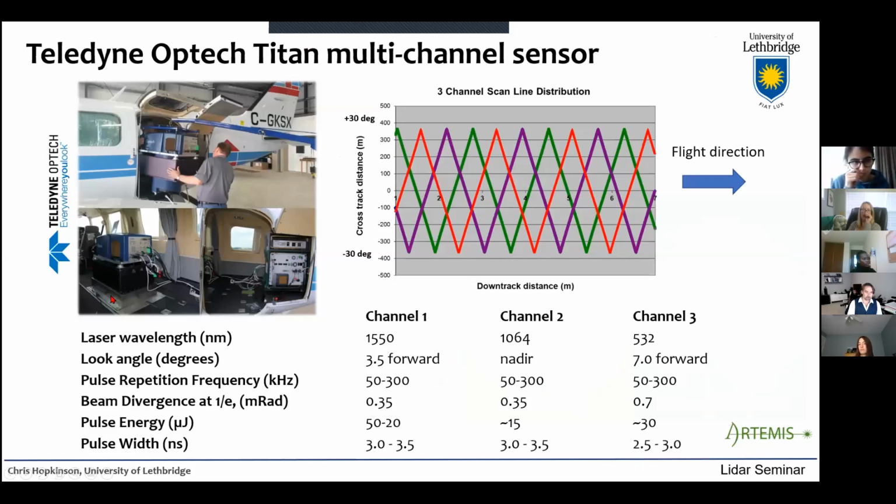A little bit of information on the technology itself. So here are the wavelengths I've just mentioned. One of the differences with each of these channels or wavelengths is that they have a different look angle. The reason for that is to avoid interference between the channels as they're traveling through the optical path on the sensor. So the nadir channel is channel 2, that's 1064 nanometers. And 1064 has historically been a very standard wavelength for airborne LiDAR systems. This is useful because channel 2 alone is quite comparable with historical LiDAR datasets or data collected from other sensors.